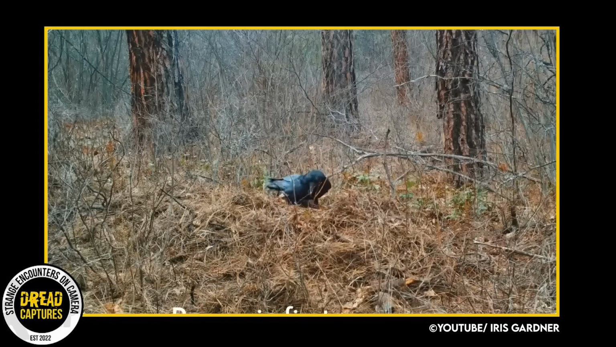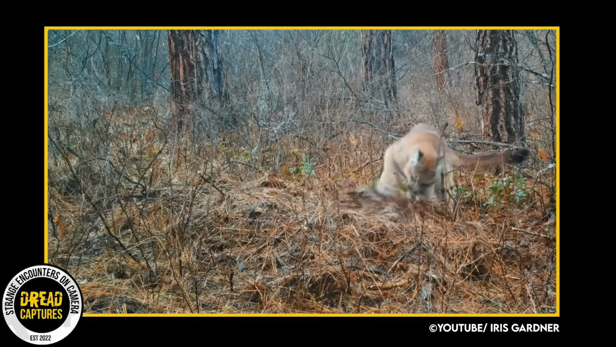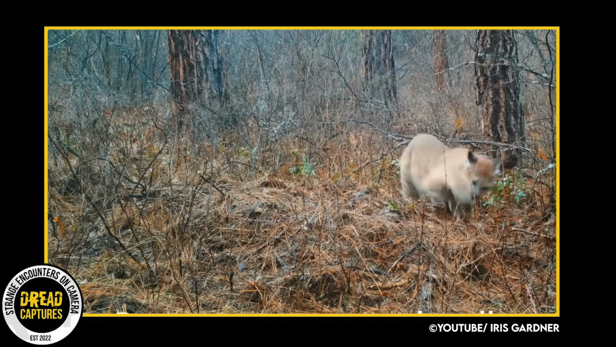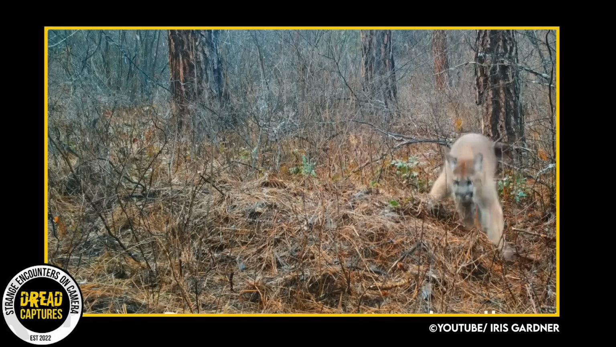After a bit of searching, Iris was able to spot a bit of fur sticking out from the big mound in the middle of the needles, and it was a lot bigger than what she's seen before. Upon closer inspection, armed with bear mace and her dogs by her side, Iris realized that this was covering an entire elk, not just a deer as she suspected. So whatever the predator, it was big enough to take down an elk.